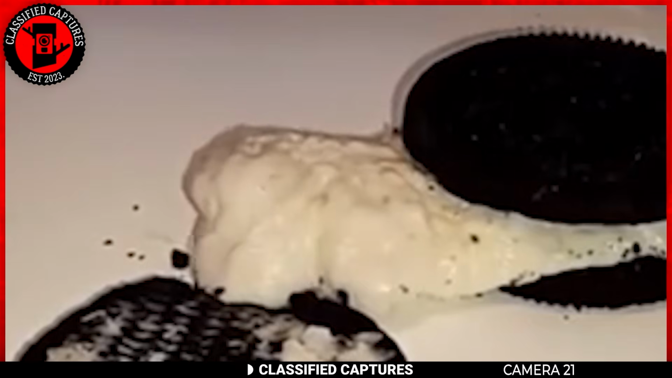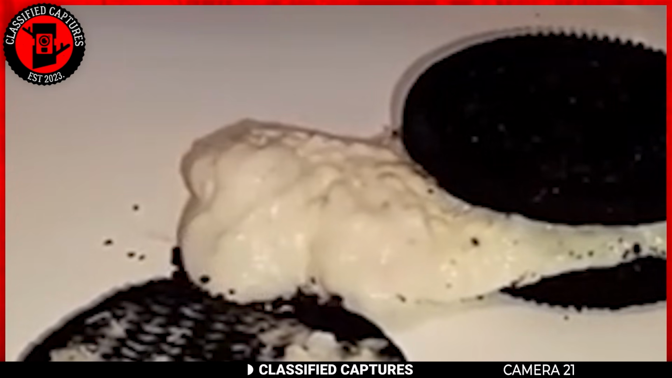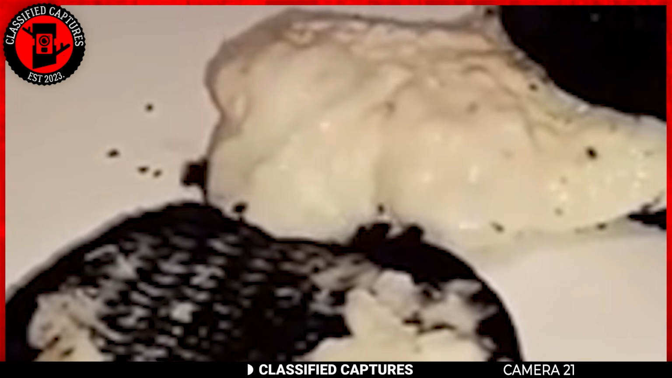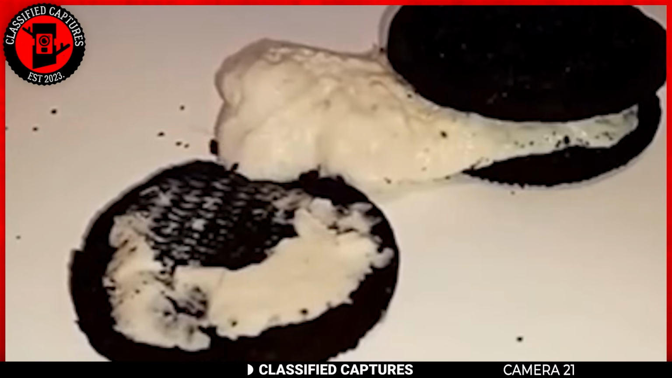Last time I checked, chemicals and processed food items aren't supposed to move on their own. So how is this even possible? To provide context, a woman brought an Oreo and was enjoying it like any other snack. It was all good until she opened one cookie and dropped it almost immediately. It might have looked weird, but she had a good reason.